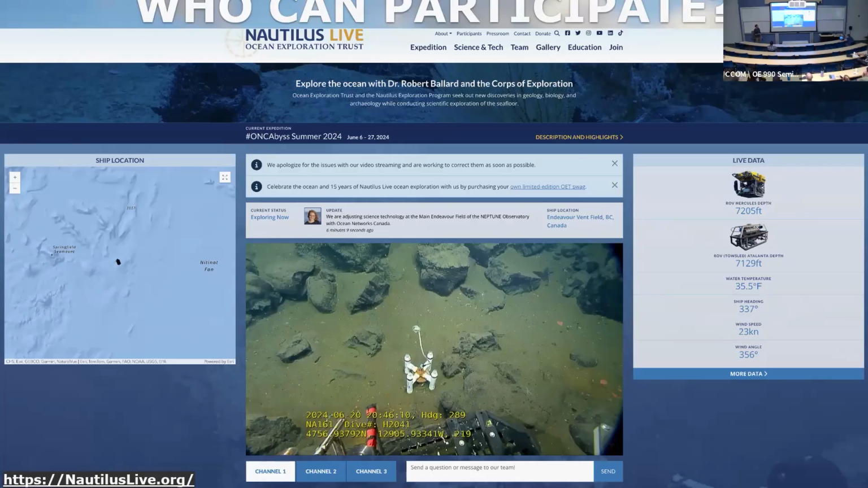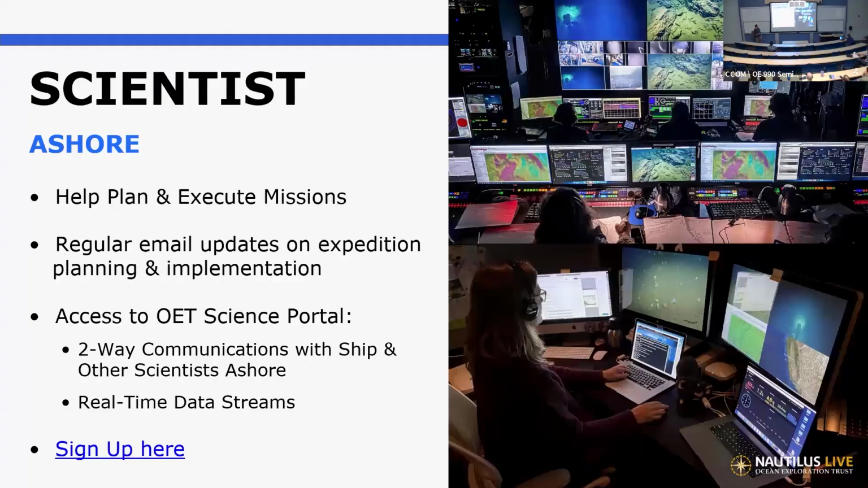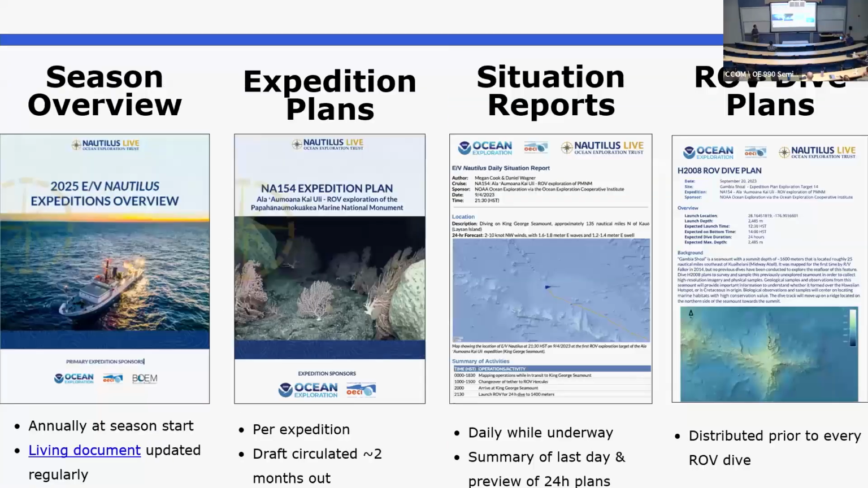So that's kind of the quick and dirty way to participate. If you want to become more engaged as a scientist, you just sign up for an expedition, and that's where you actually get involved in terms of helping to plan and execute the mission, or just tune in and participate more as a scientist. So this gives you access to a variety of documents which you'll get.